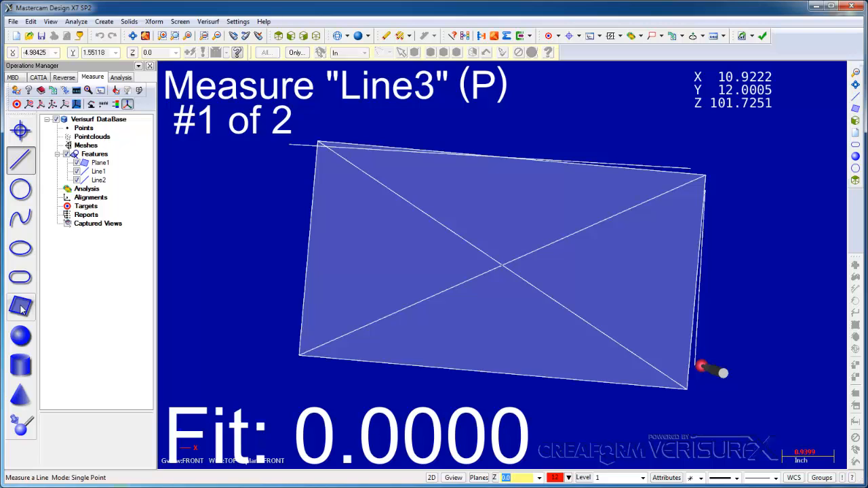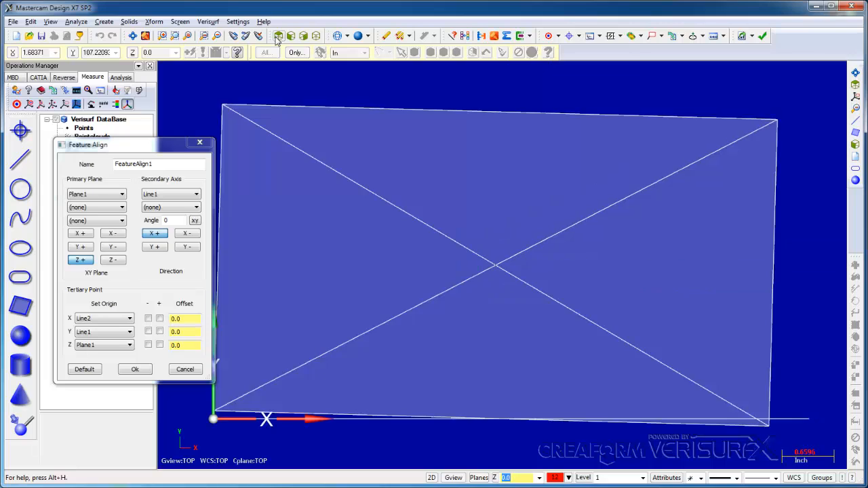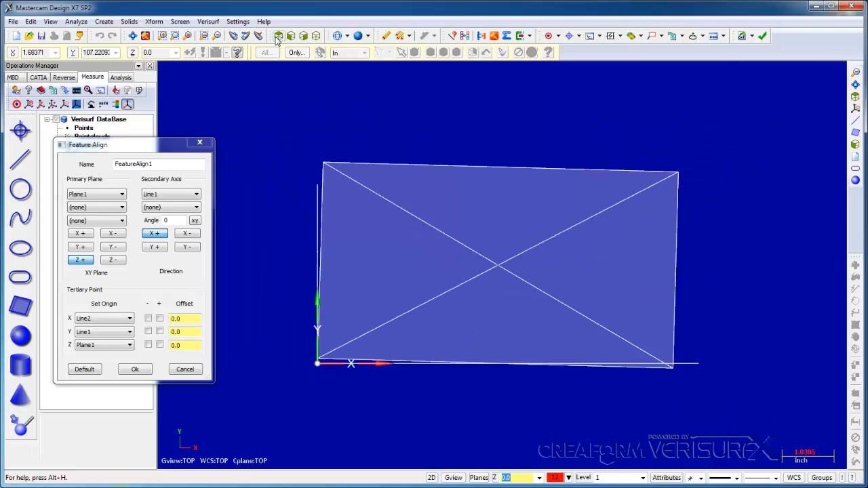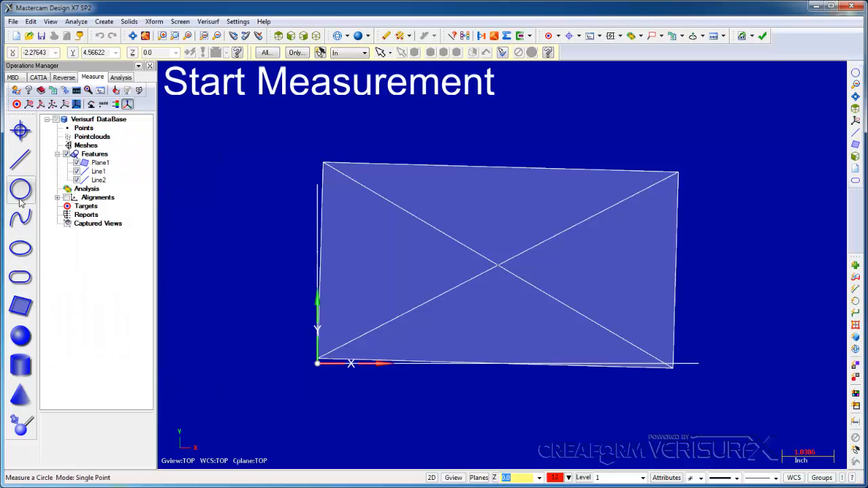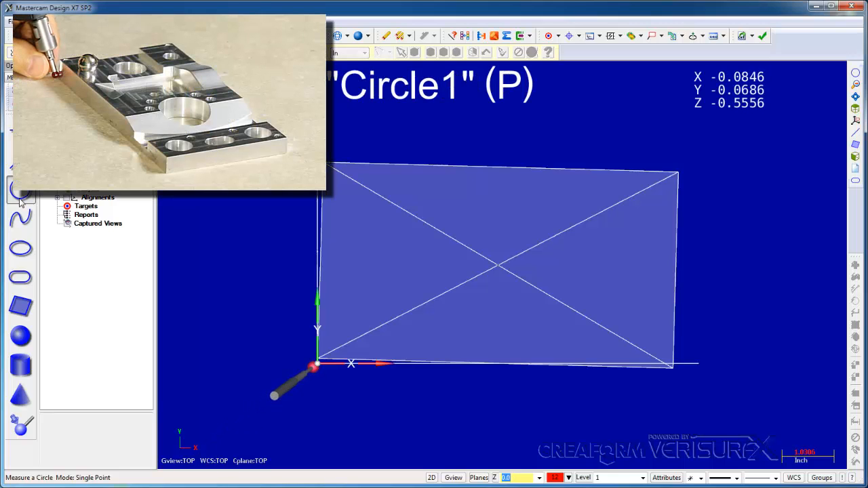Next, I'll run feature align. We can see the origin is located at the intersection of the 2 lines, so the data is aligned correctly. If I place the probe at the origin, we can see the device is aligned as well.